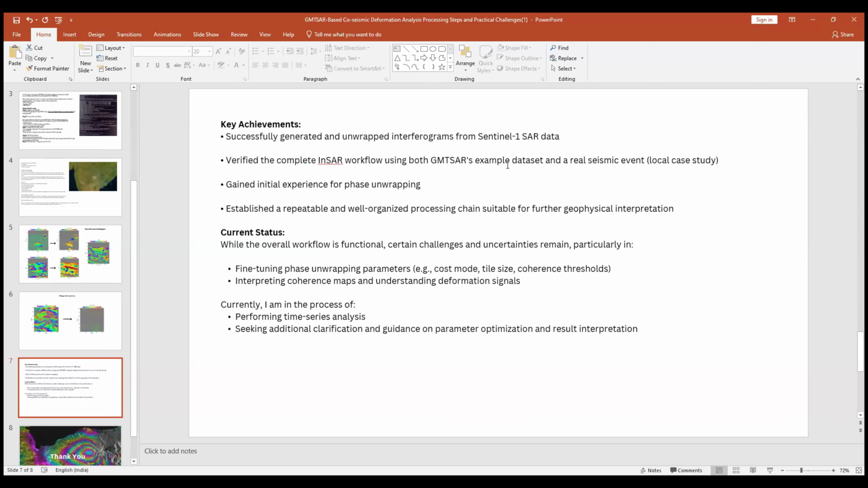The key achievement is that I successfully generated unwrapped interferograms with Sentinel data. I verified the complete InSAR workflow using GMTSAR example data and a real seismic event in any region. I also gained initial experience of phase unwrapping and established a repeatable, well-organized process chain, because I can run these GMTSAR commands to generate interferograms at any area.